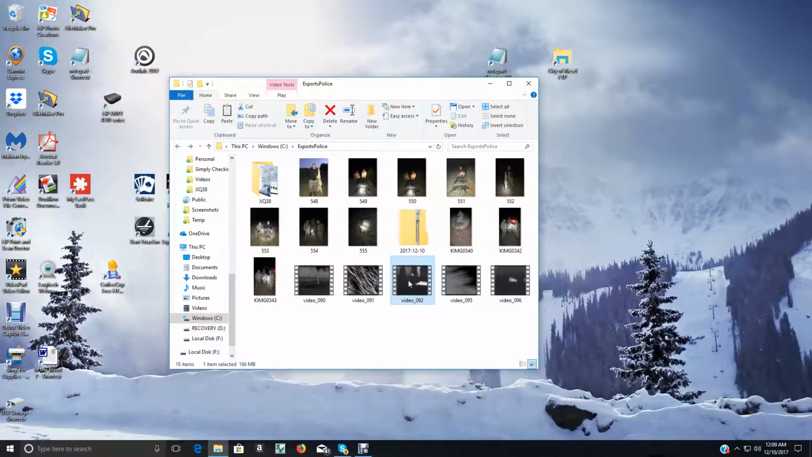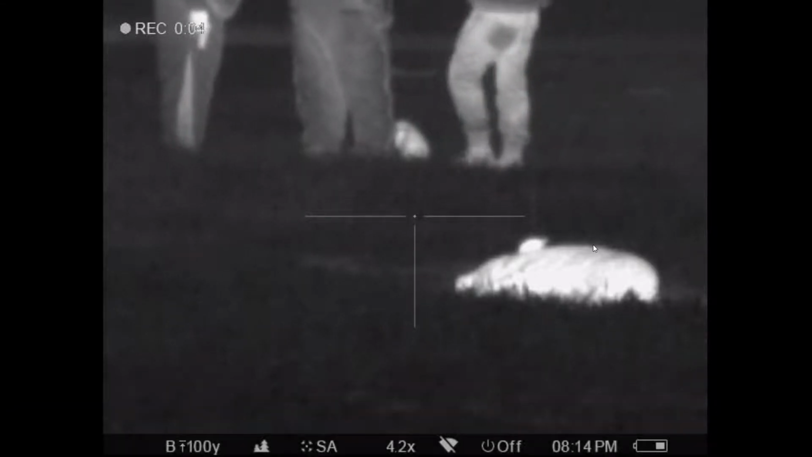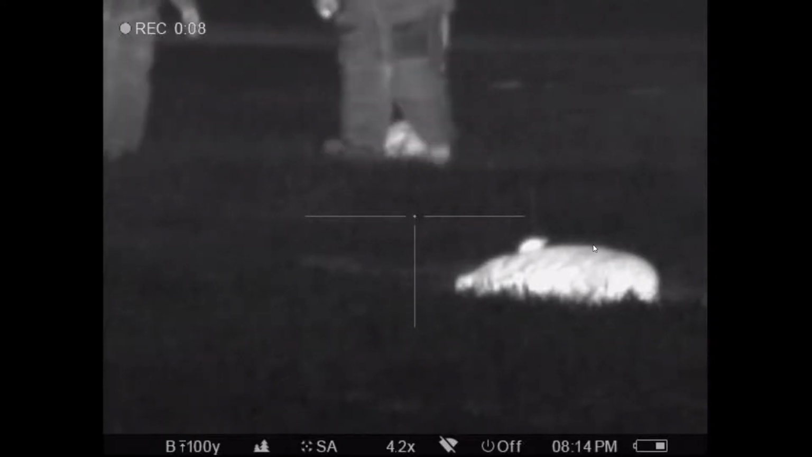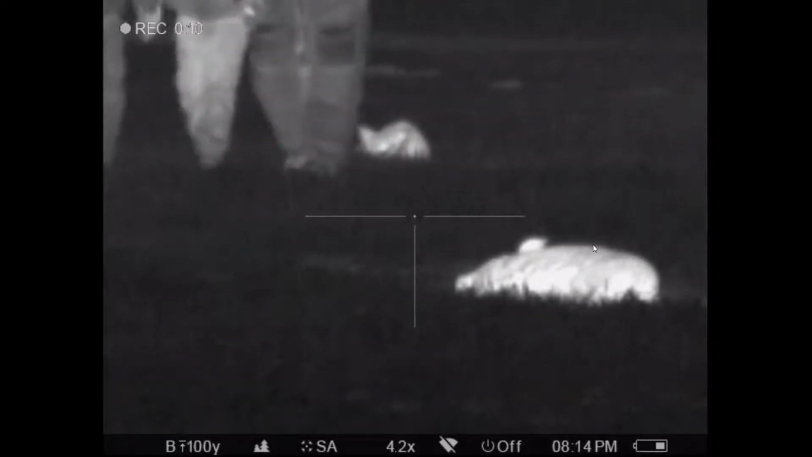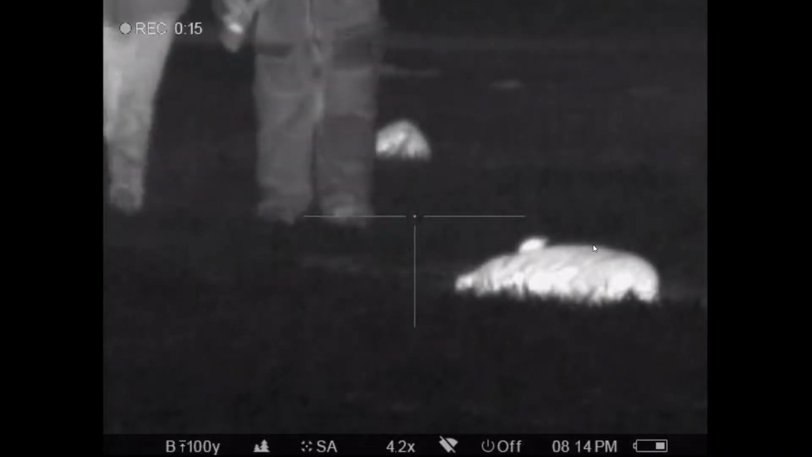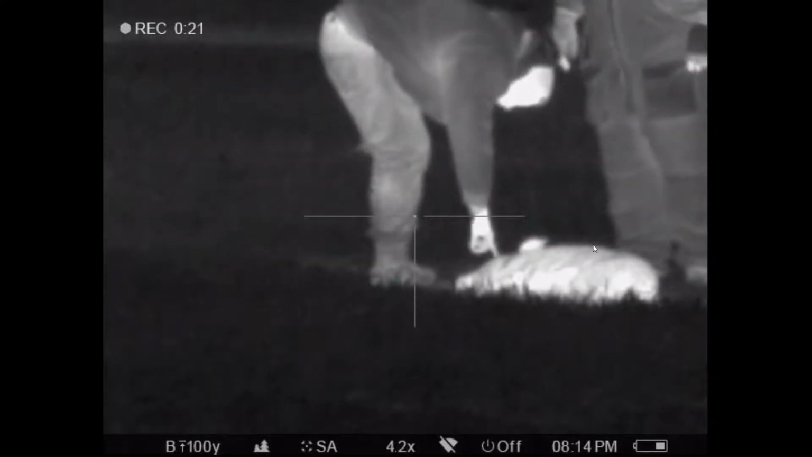I'm going to start the next video here. These Pulsar scopes, I think every 15 minutes start a new file. And we're still checking out the hogs there. And we both carry these little small pistols. You know, when these hogs ain't quite dead, we'll finish them off. But it was pretty cold out there, and as you can see, that's what a human looks like.